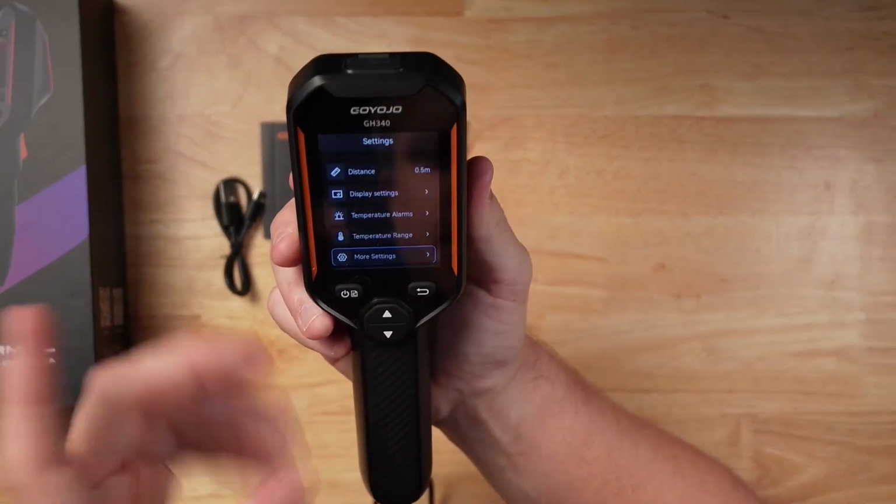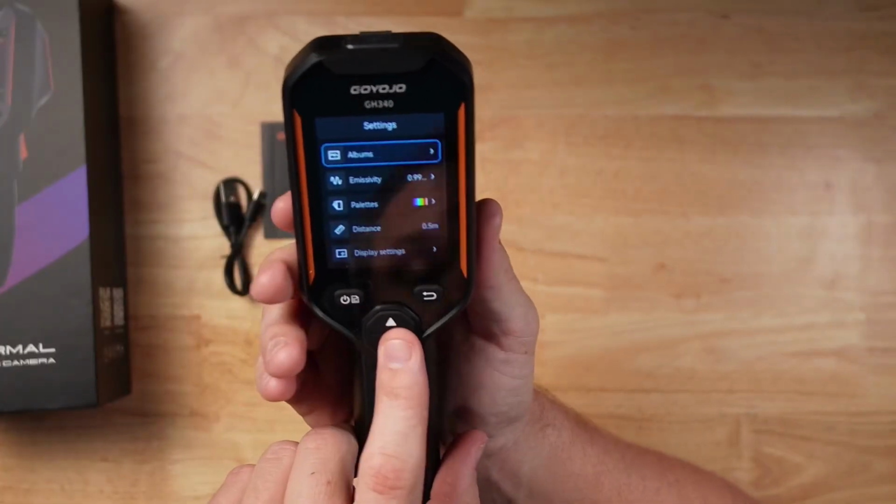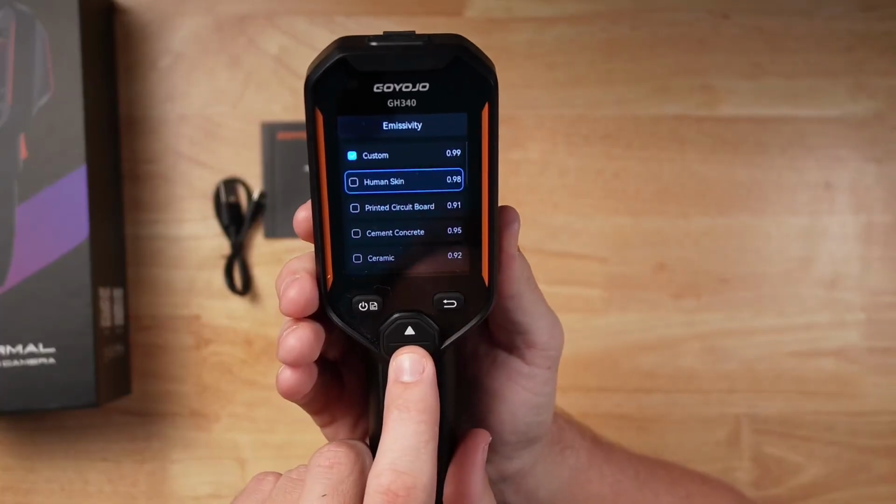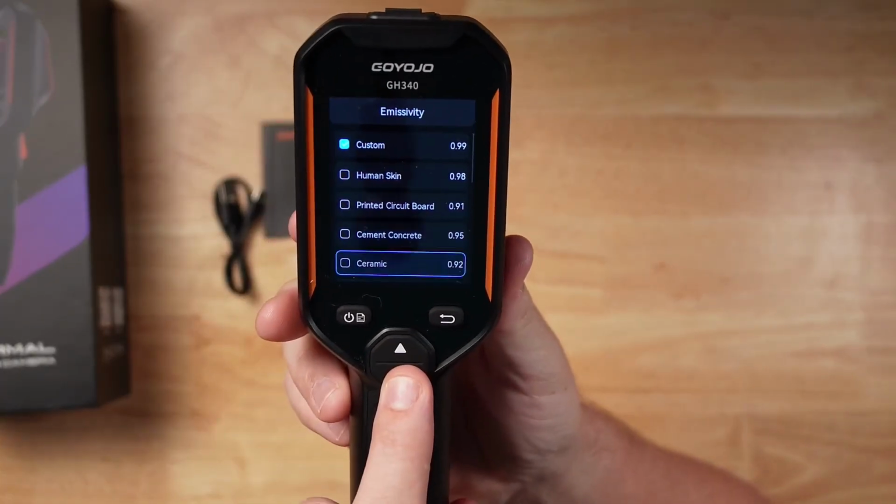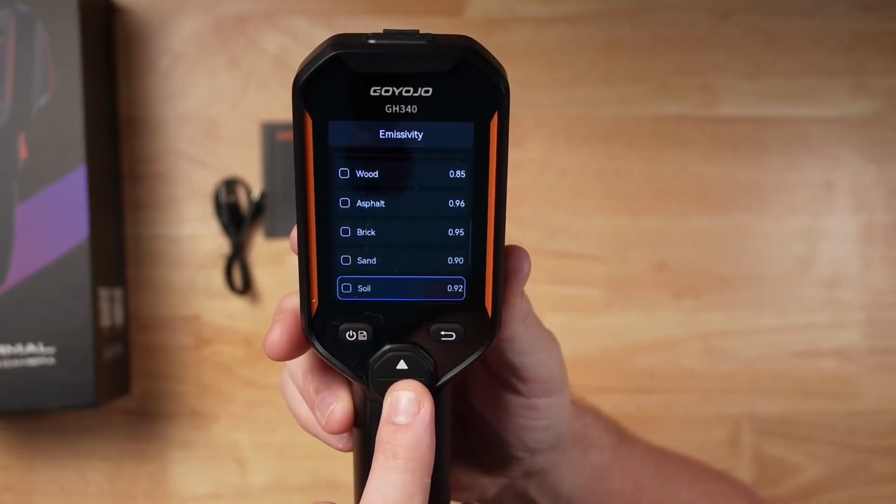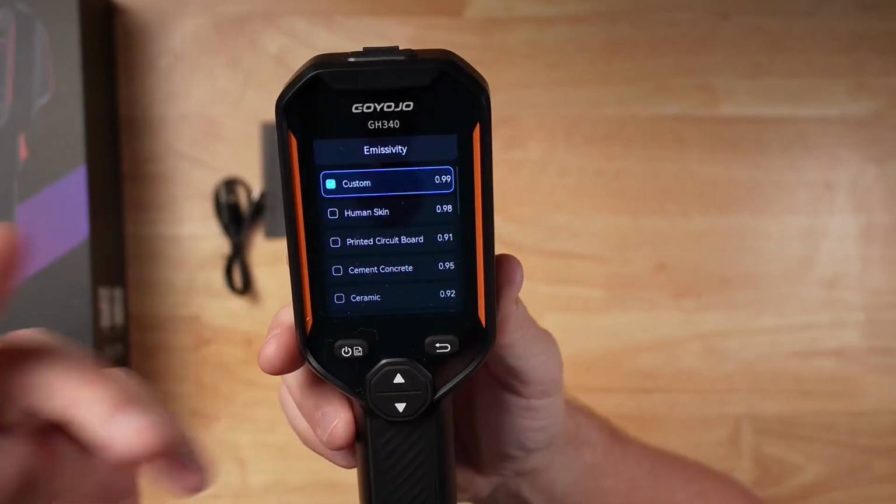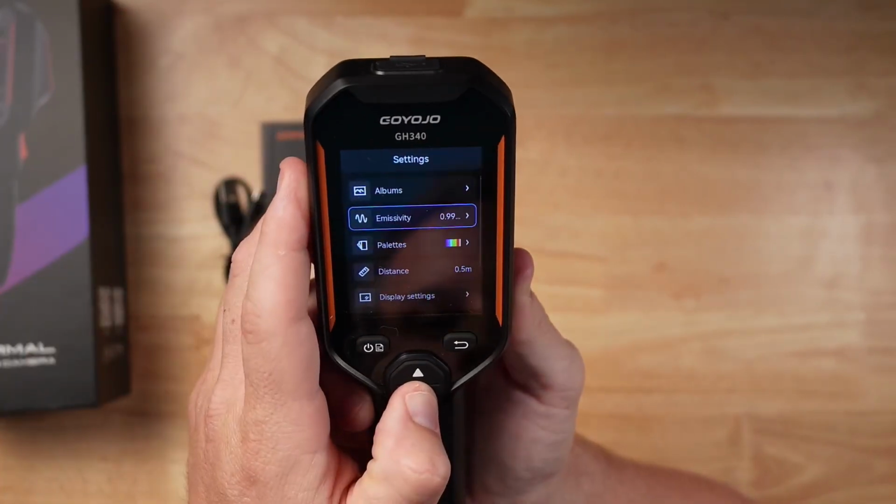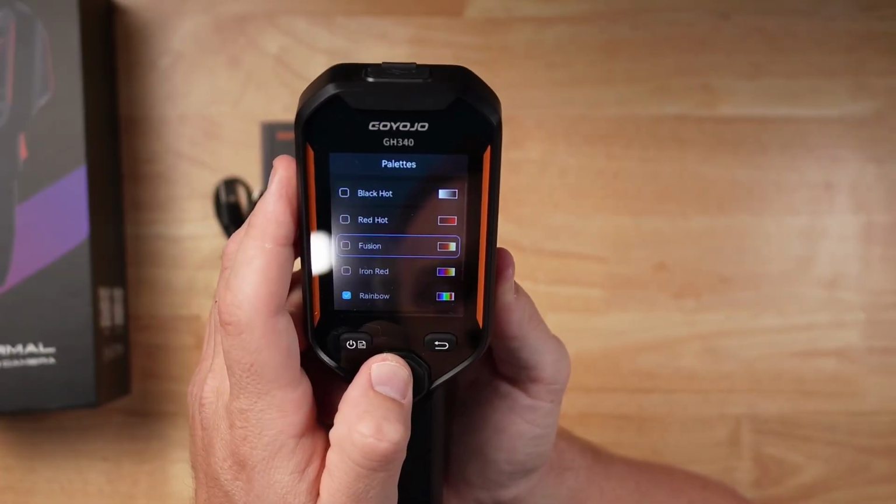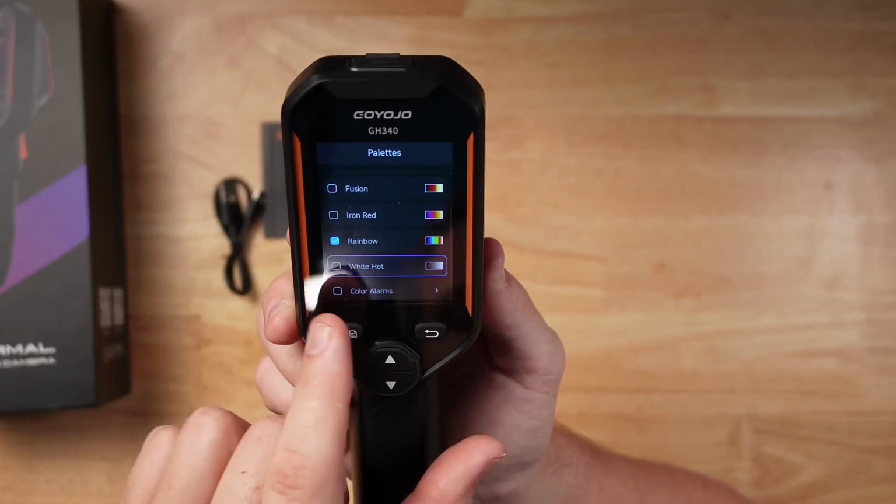Now, as far as the menu goes, a couple things here. You can jump in and change all kinds of settings. So you can go in and change to human skin, printed circuit board. You have all these different options: cement, concrete, ceramic, rubber, paint, asphalt, brick, sand, soil, cotton, cardboard, white paper, all the way up to custom. And you can set that up too. Then you do have the different palettes. So you do have rainbow, iron red, fusion, red hot, black hot, and then you do have color alarms, and then you have white hot as well.